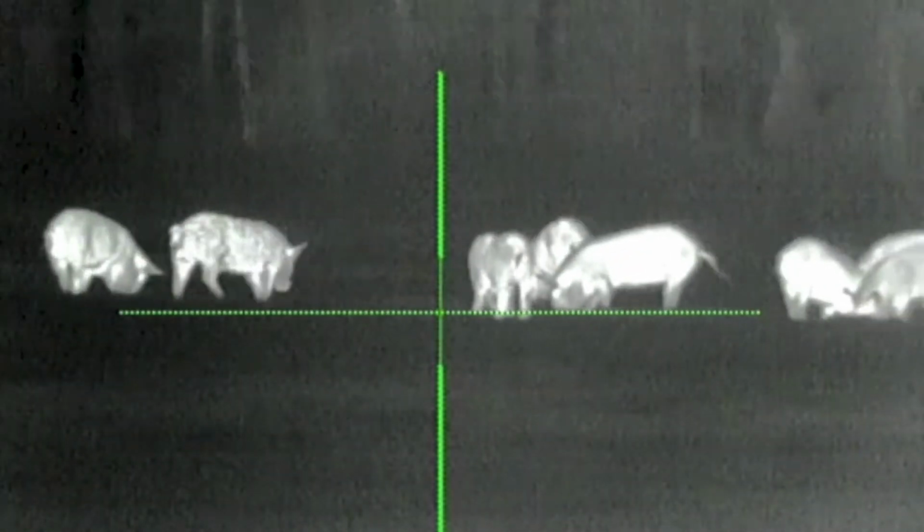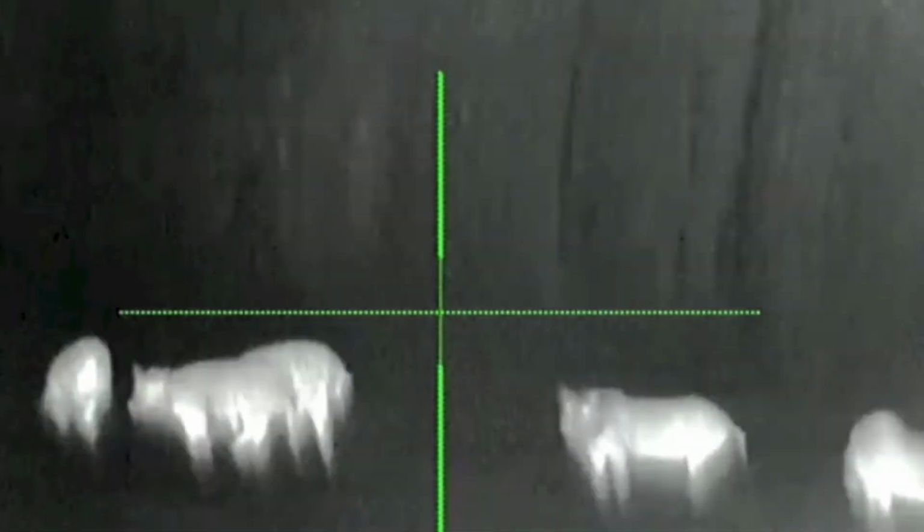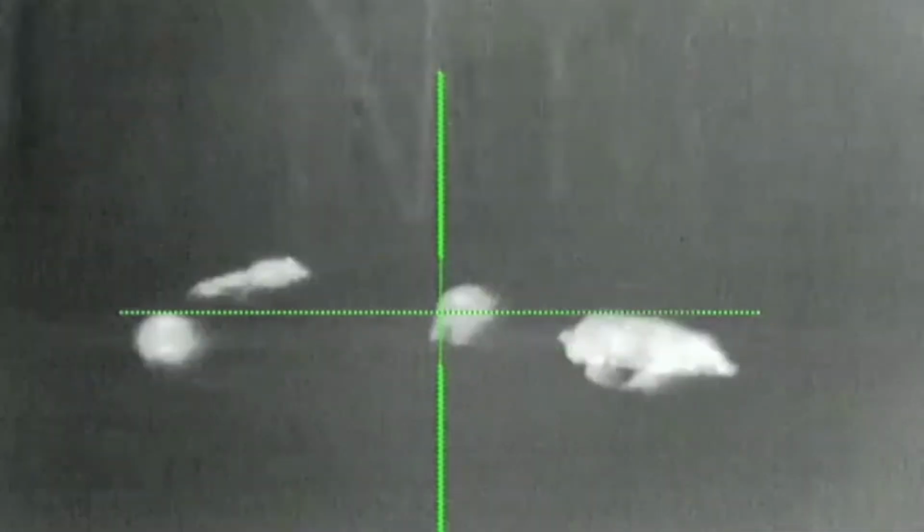Okay, so here we are later that night. We have new batteries in the scope. Got some hogs. Right now we're stalking up closer to them. Checking to make sure everything's good. Stalking a little bit closer. Now look at that hog looking at me. I know that's not good. I set the shooting stick up. They take off. By the time I get ready, about to pull the trigger, that one moves. Man, all the gear was cooperating, but the shooting was not so good.